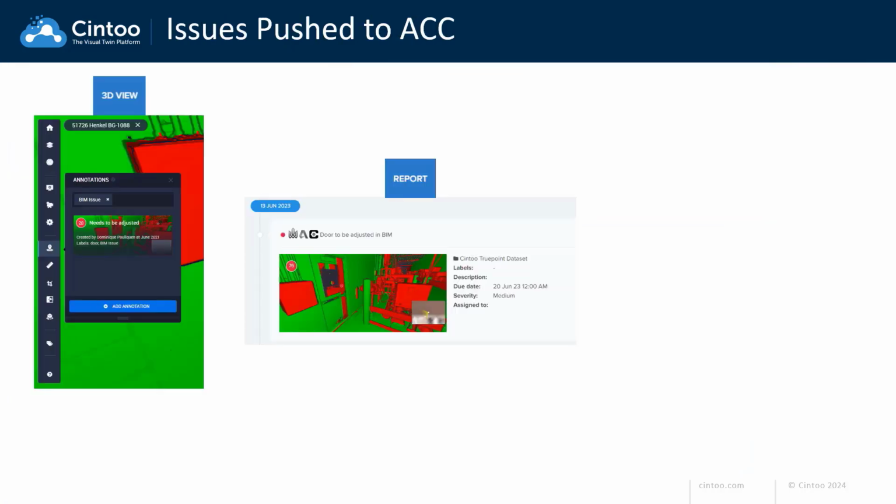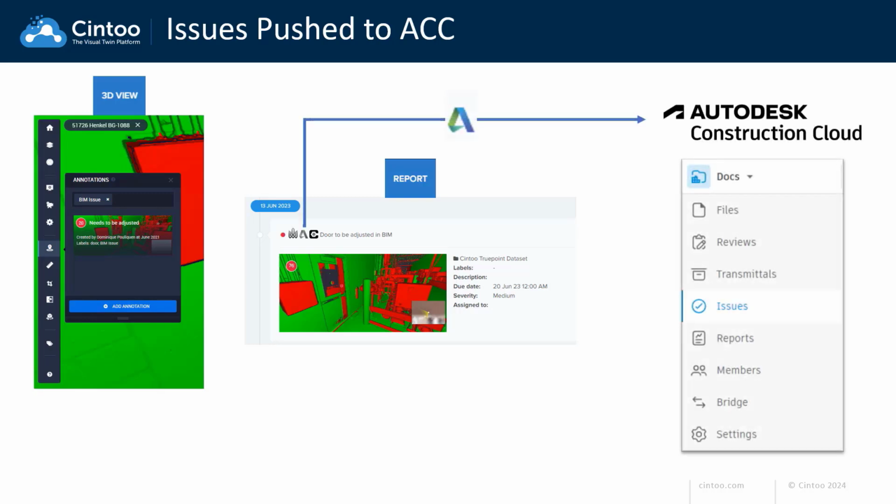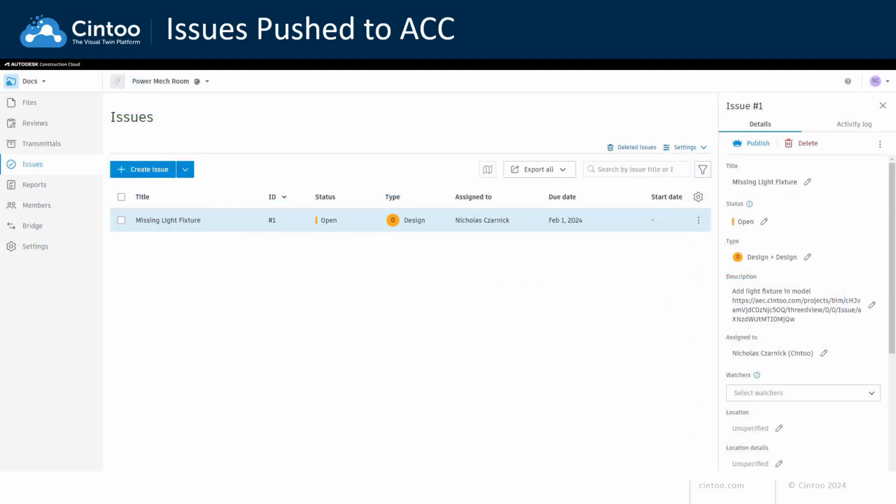Also, with our Autodesk integration, annotations in Cintoo can now be pushed directly to the Issues tool in Autodesk Construction Cloud. Issues pushed to ACC also include a direct link back to the Cintoo project for seamless project coordination.